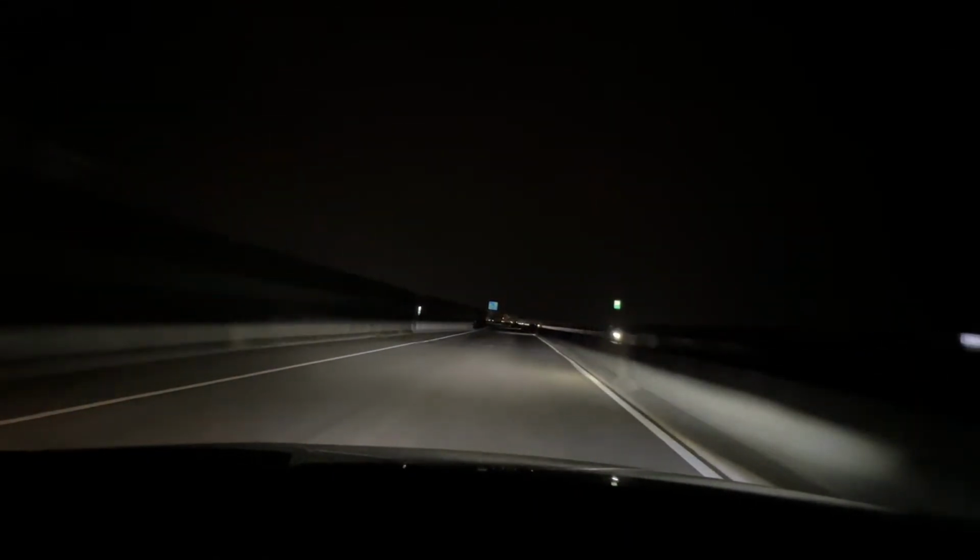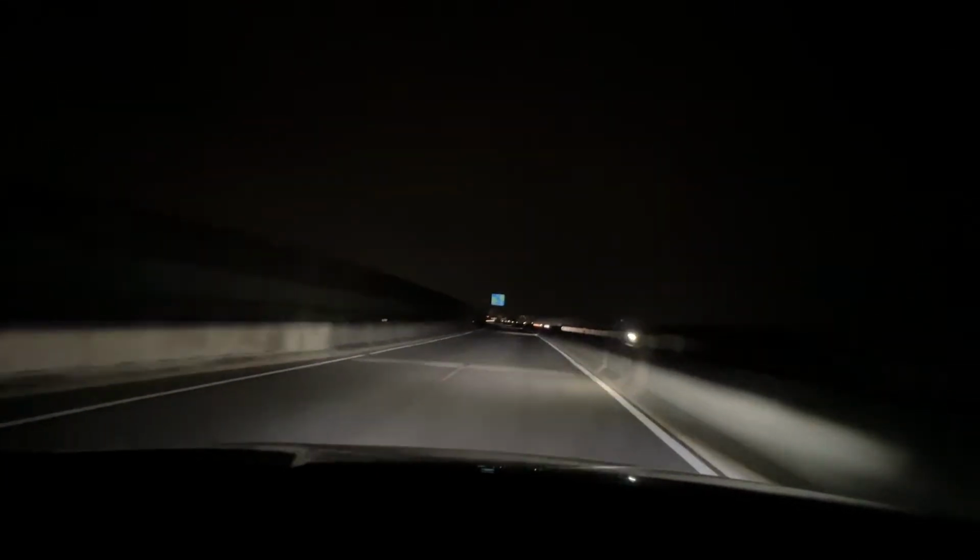I think the light would be better if I was on the 1X instead of the 0.5 ultra wide, but I've had problems with my phone trying to autofocus when it's on the 1X.